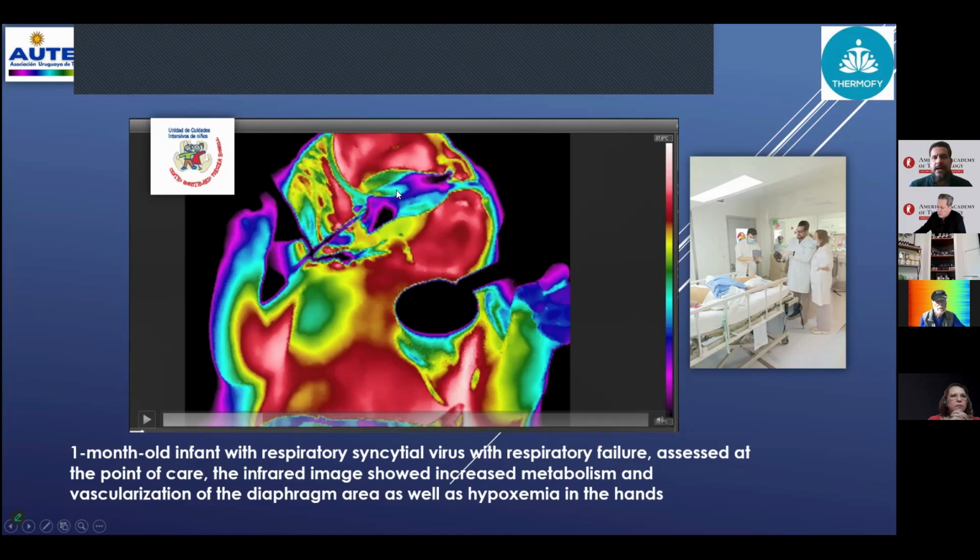This is the case for rheumatology: an 8 year old with severe pain and functional impotence of knee and foot, subjective pain scale 6 to 10, and infrared patterns of juvenile idiopathic arthritis. This is a protocol for studies for the next research team. On the left, you can see 2 days after, very strong pain. Here, this is the area of interest.